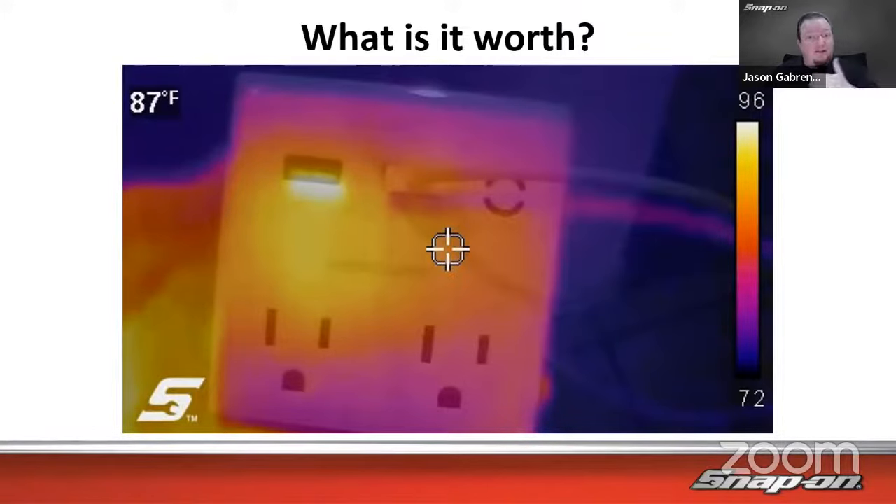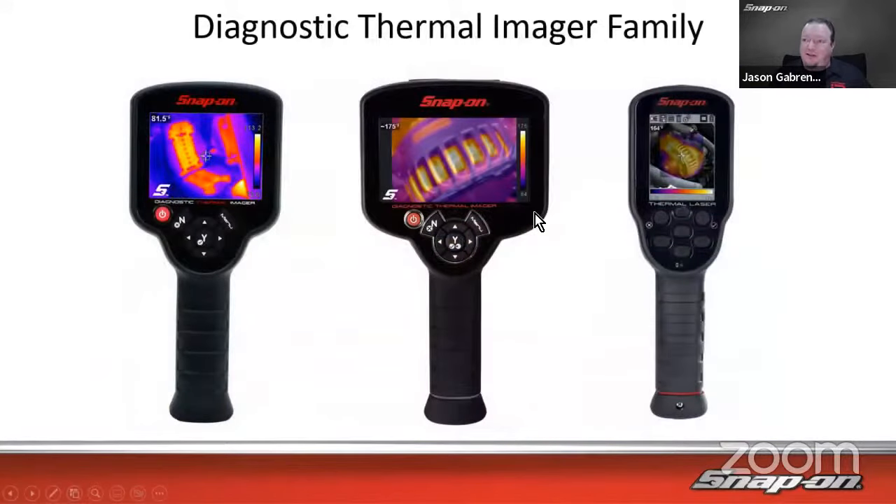So being able to even see something like that, or in a wiring harness on a car, same thing. A USB socket in the house, obviously we would unplug that and throw it right away because it's stuck on. But yeah, what's that worth to you? I think it's worth definitely more than the thermal imager.